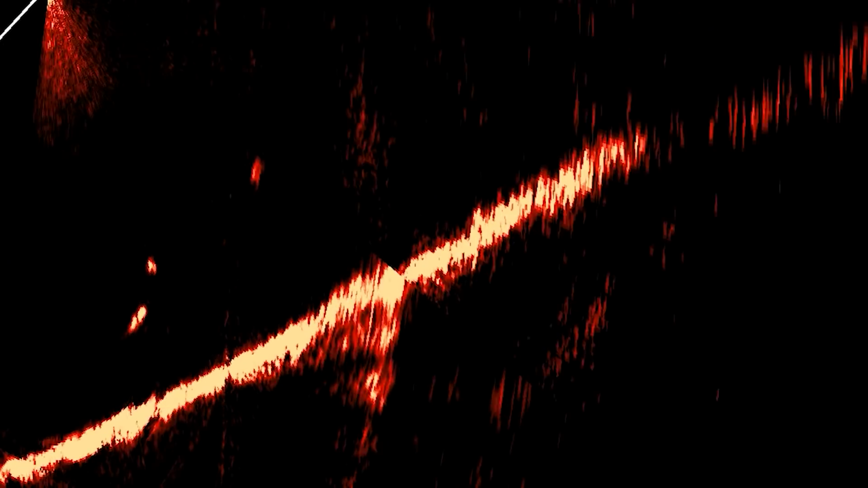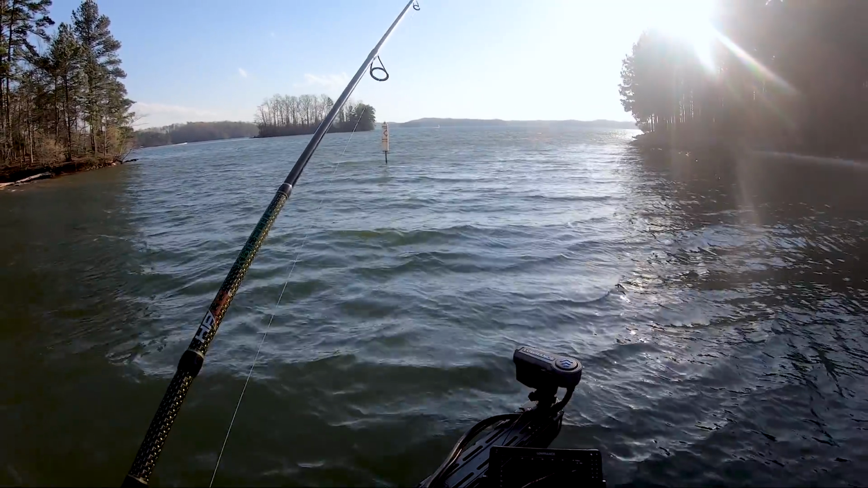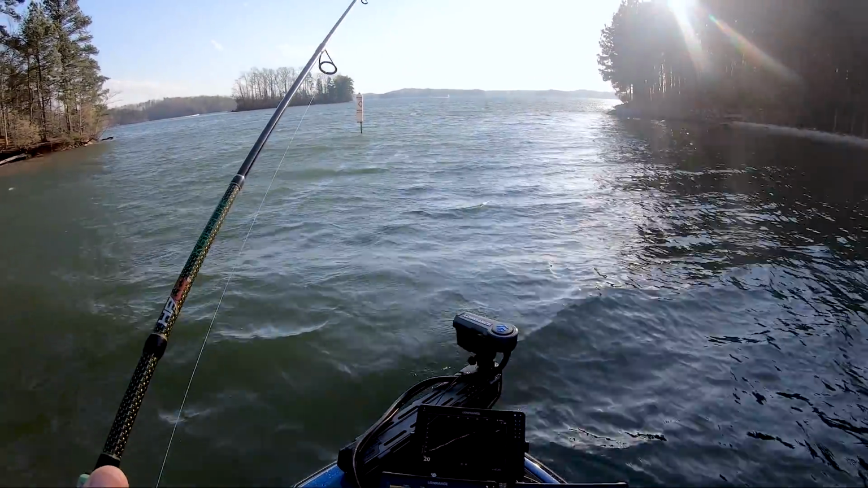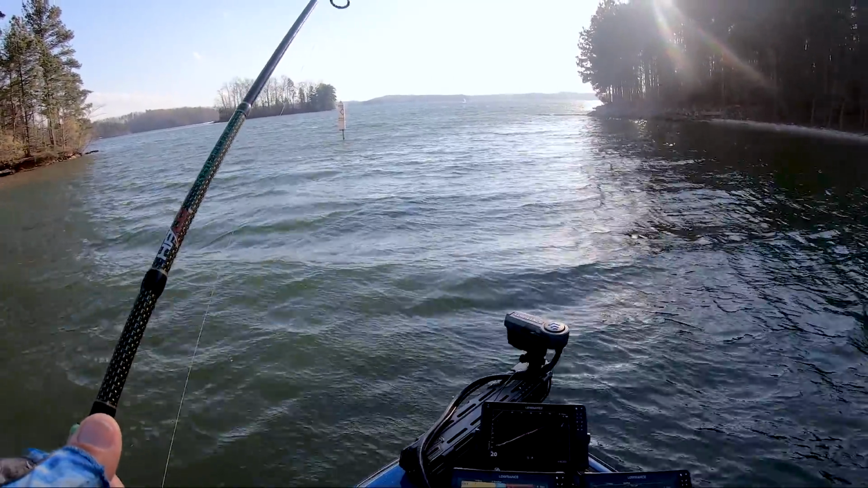I caught some on an Easy. I'm catching them on a Ned. You can catch them on just about anything. There seems to be a little ledge right there that you have to present your bait over and let it fall over, and that's when they bite. They're just stacked up right behind the current break. It's almost like river fishing, but you're on an impoundment, and you just want to either shake your bait or pendulum your swim bait on down, and they will chew it.